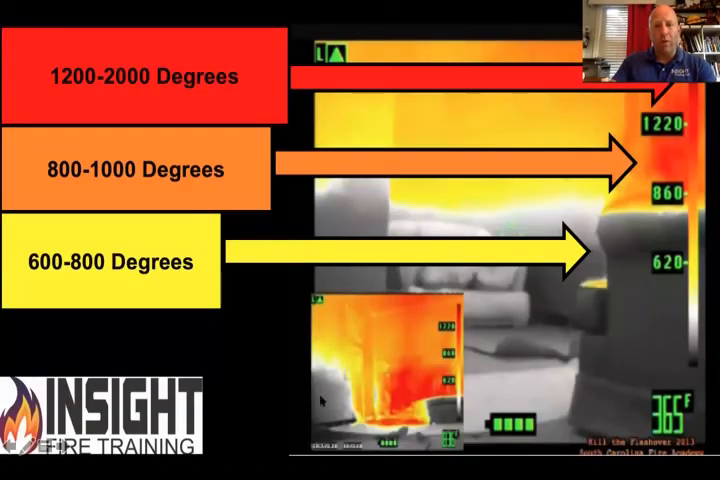So here's what it looks like moving into a fire. You look into this fire room, you would see gray, you would think it was cool. Unfortunately, in low sense mode with the ISG, gray and white is approaching 600 degrees. And I would look at that floor and think, oh, that's cool, I can crawl across that. Well, you can, but it's going to get real hot real fast, because yellow is 600 to 800, orange is 800 to 1,000, and red is anywhere between 1,200 and 2,000 degrees. That's a pretty wide range.